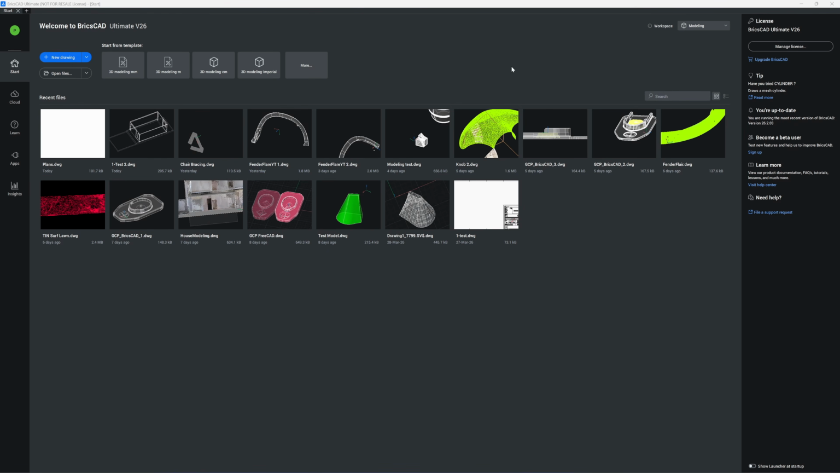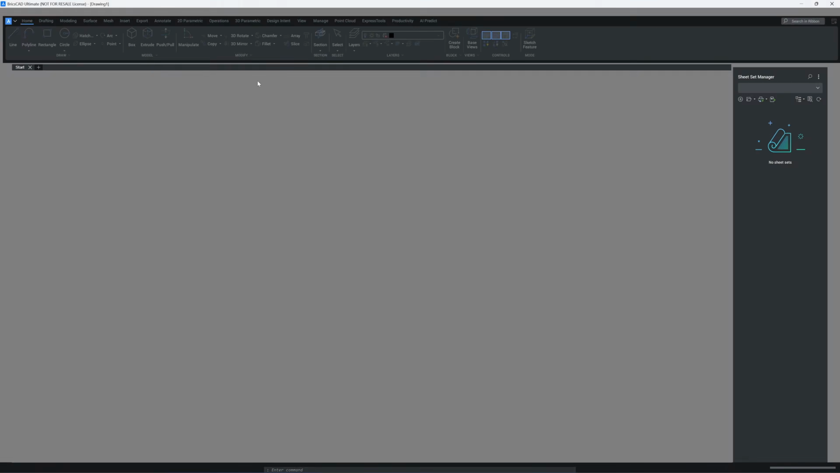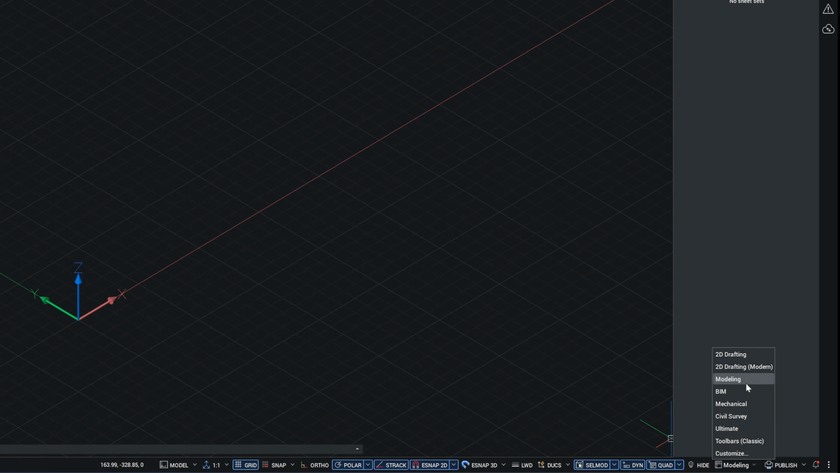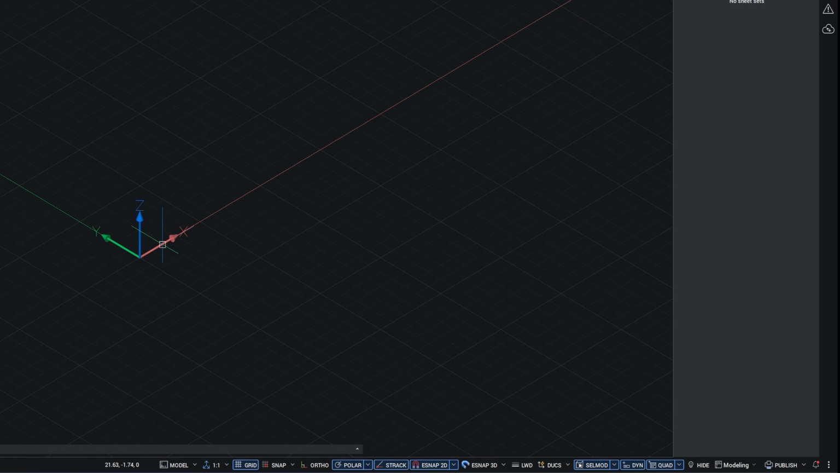Alright, let's begin the tutorial. Click on the 3D modeling template. Since our imported point cloud uses millimeters by default, down in the status bar, you can flip between workspaces. I'm sticking with the modeling workspace.